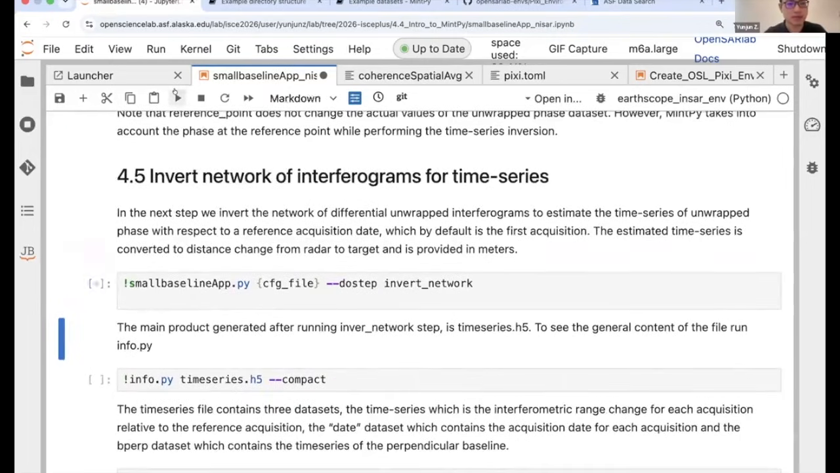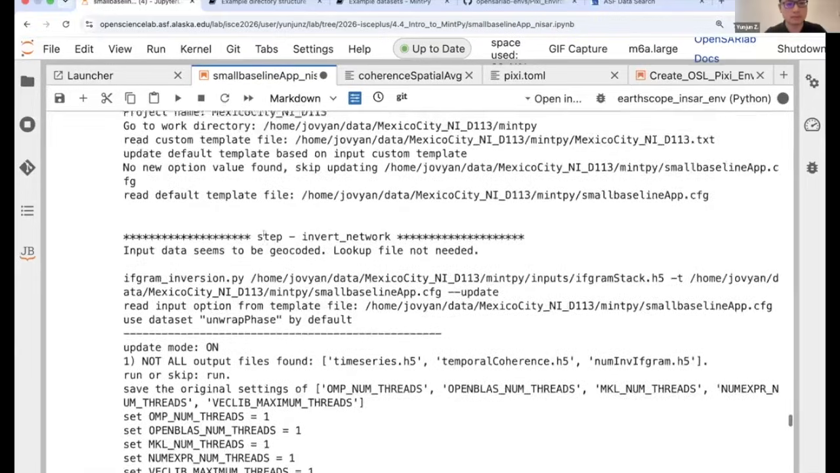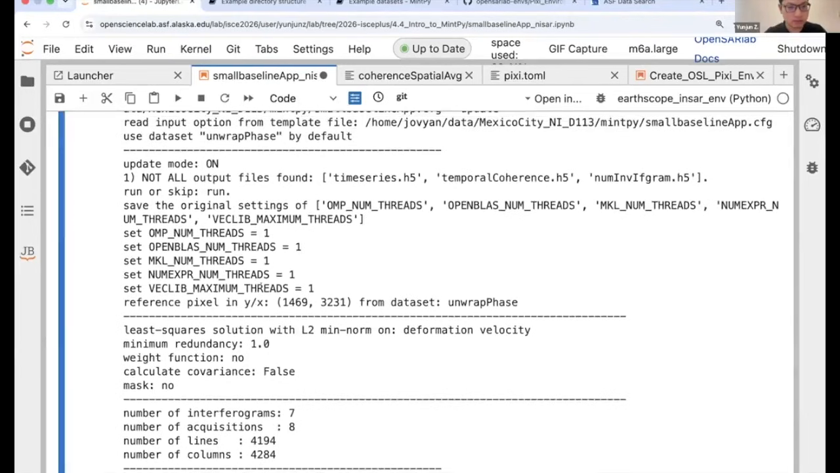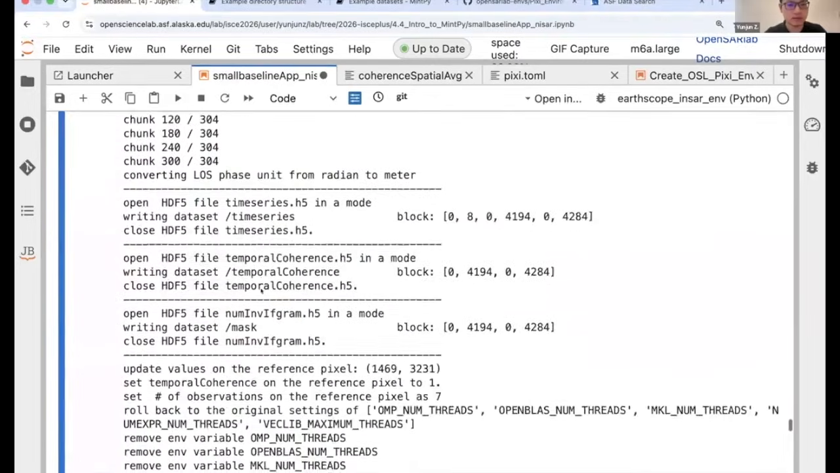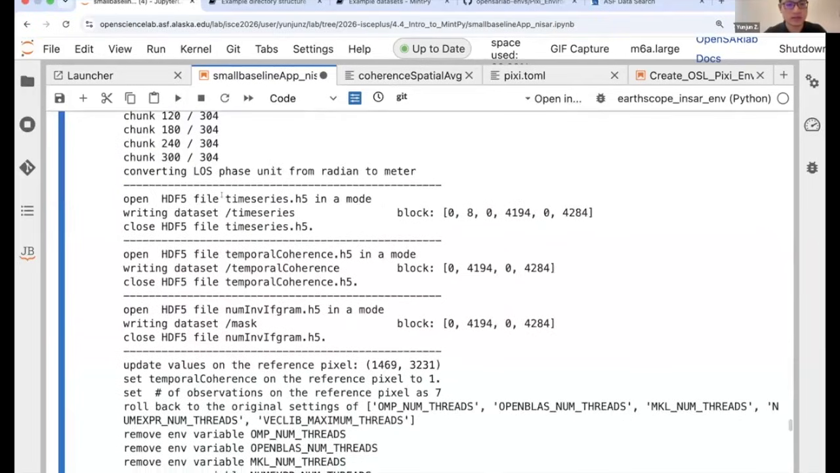Now let's go next to do the SBAS inversion. It should finish really fast. The SBAS inversion here, we're just using the classic SBAS as shown in the Berardino et al. paper in 2002. And besides the time series H5 file, we also generate a temporal coherence. We'll explain right afterwards what it means, and the number of inverted interferograms.